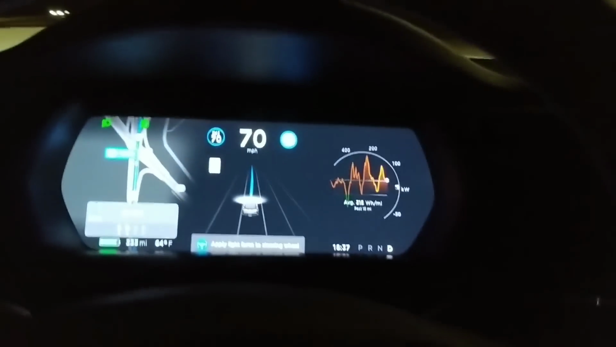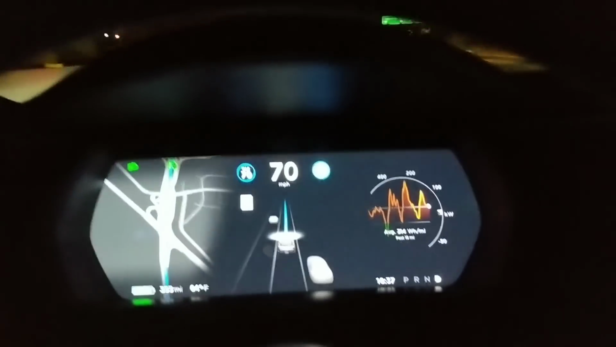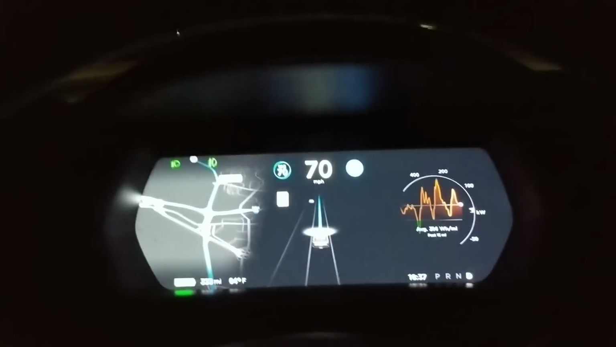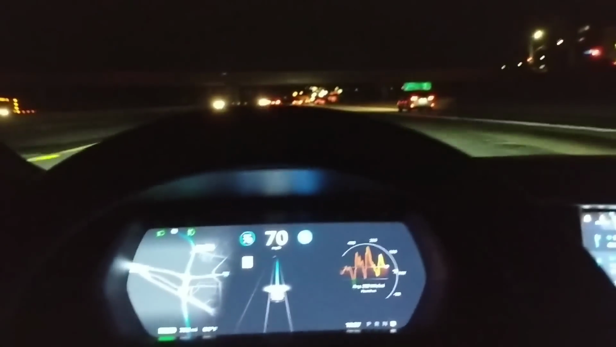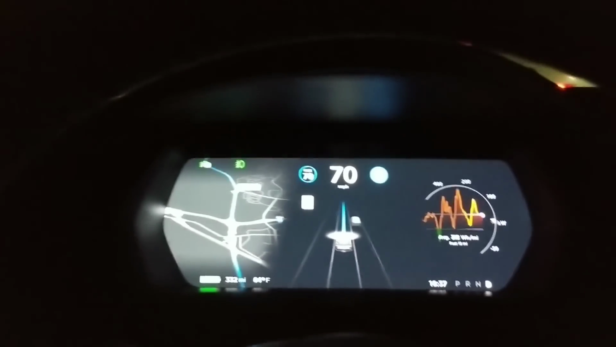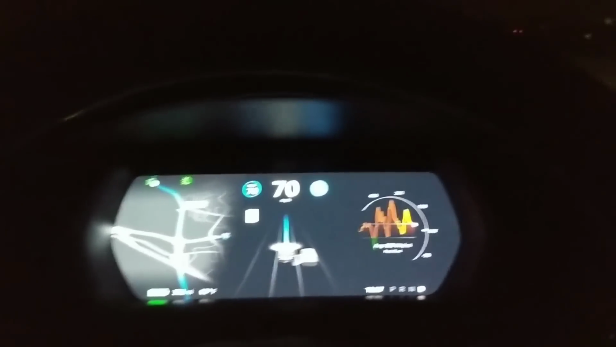So it's really nice. Now keep left to stay on California 52 East. All I'm doing is basically making sure there's nothing wrong going on, but I'm not really putting a lot of effort into driving. I'm recording, talking, and still paying attention on the road. What you want to do is keep one hand on the steering wheel all the time, so you don't get this message every minute or so.